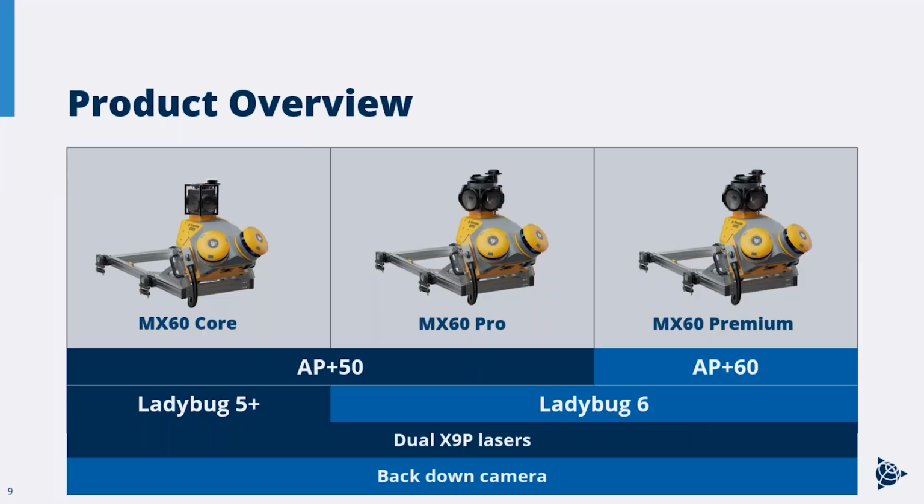So the MX60 Premium is available with an AP plus 60 IMU, which is the highest grade IMU available from Applanix currently. That is the same IMU that is in the MX90 system, where the MX60 Core and the MX60 Pro are using the AP plus 50 system, or plus 50 IMU. The plus 50 IMU is still a great option and performs very, very well.